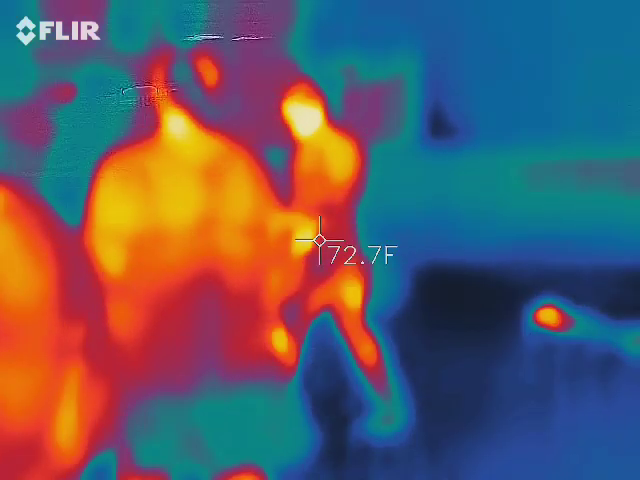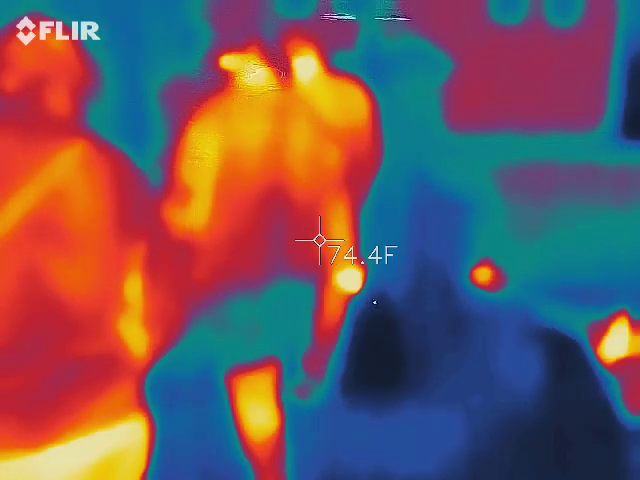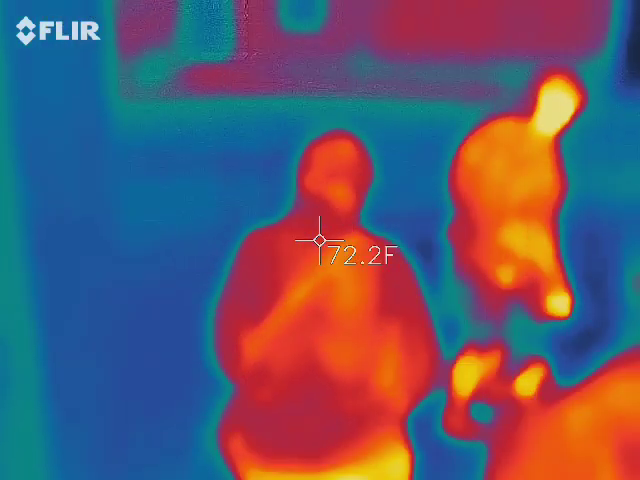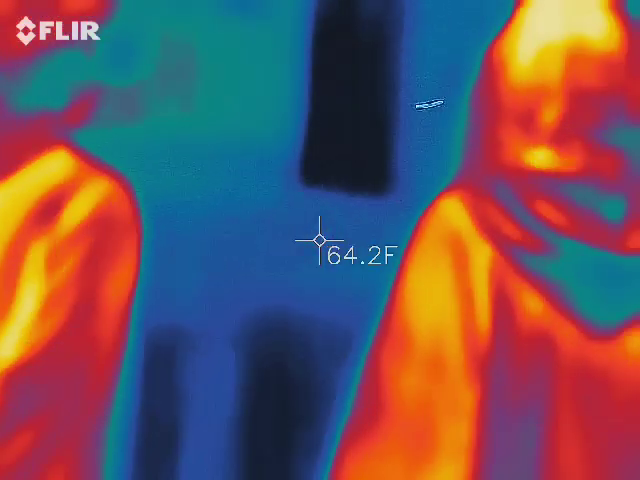Did you go to the bathroom? I kind of need to go to the bathroom and my lower back hurts right here. So. Oh, well. Embrace the pain. Embrace the pain. Why in the middle?